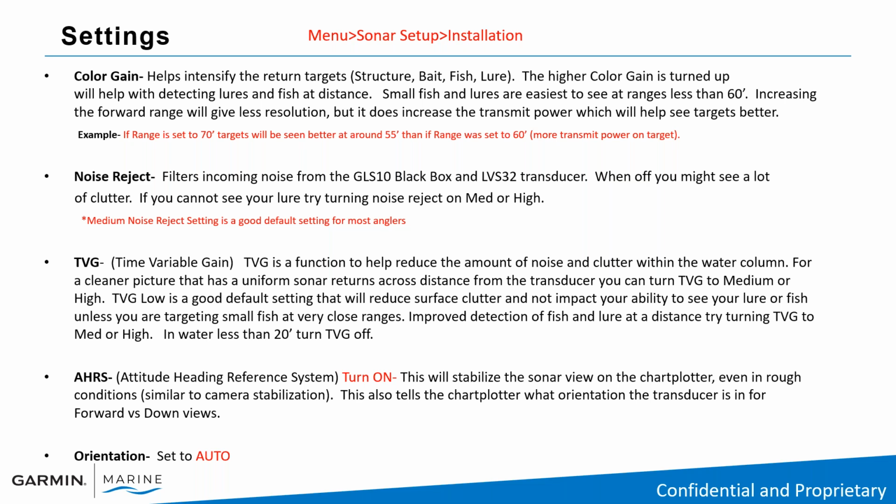Noise reject. Noise reject filters incoming noise from the GLS-10 black box and LVS32 transducer. When off, you might see a lot of clutter. If you cannot see your lure, try turning noise reject on medium or high. Medium noise reject setting is a good default setting for most of the anglers out there.